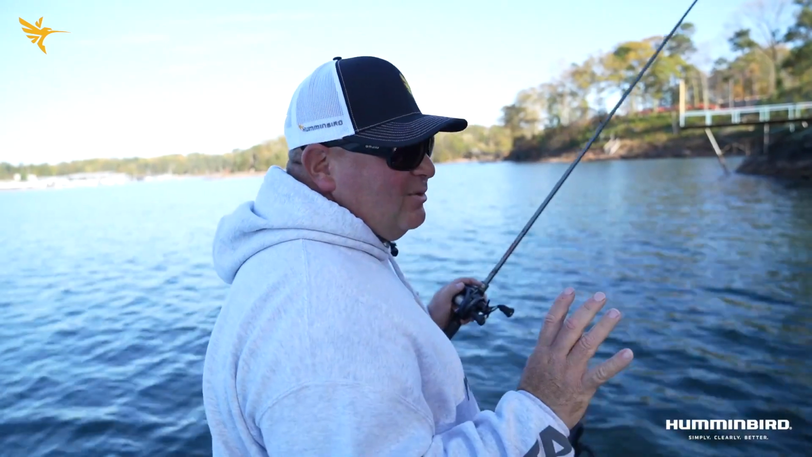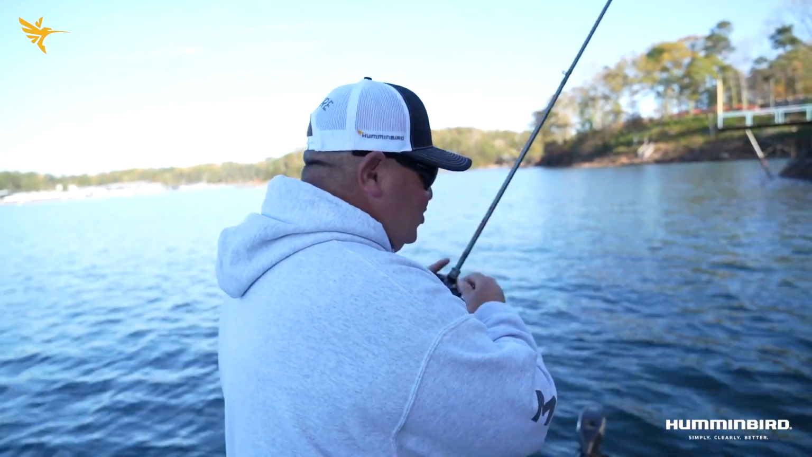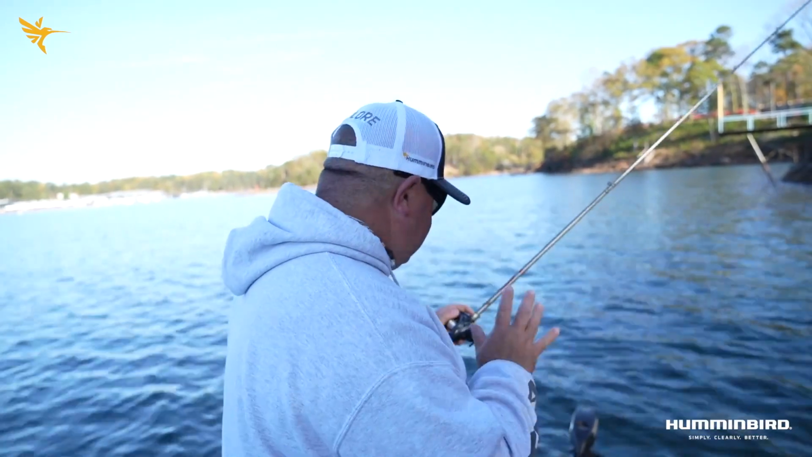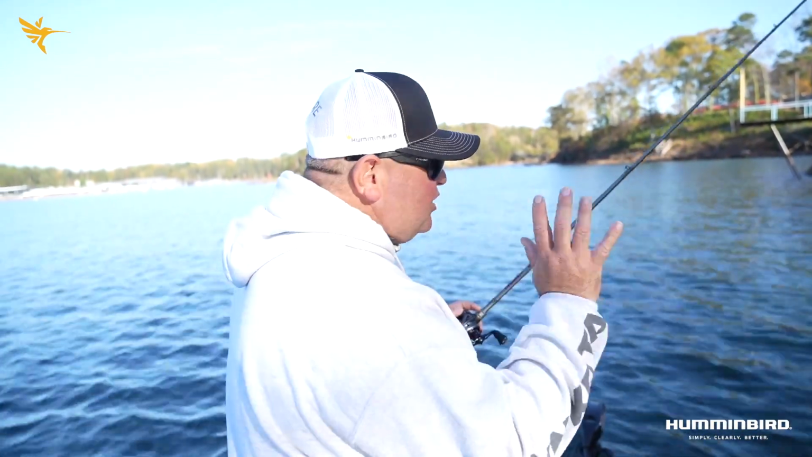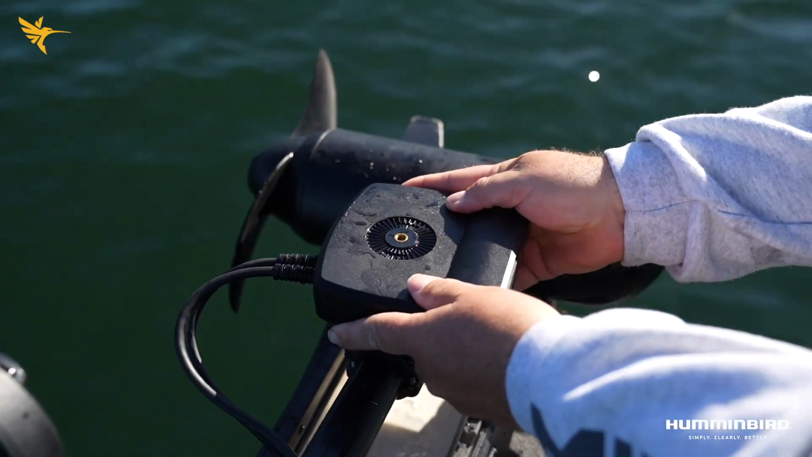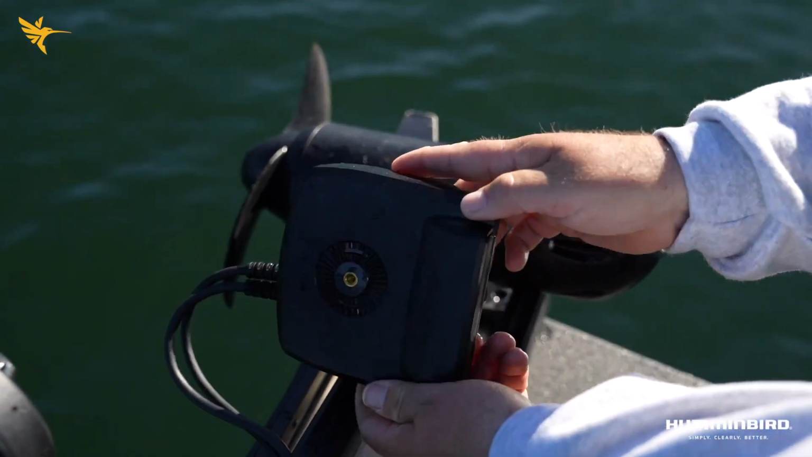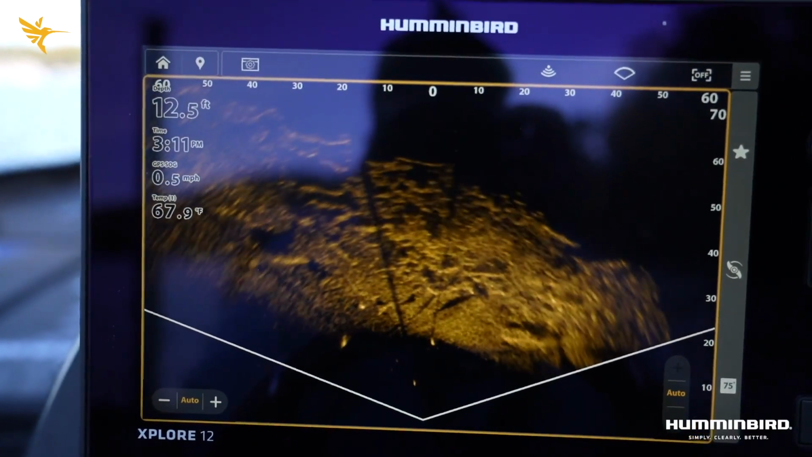Let's face it, we know that forward facing sonar is the craze right now. But one of the things I'm really excited about is landscape mode on this Mega Live 2. As you can see here, I'm just kind of fishing down the bank. What this is going to do for me is I'll be able to put that Mega Live 2 transducer in landscape mode, and as I'm going down the bank fishing like I traditionally would, I can look down at this